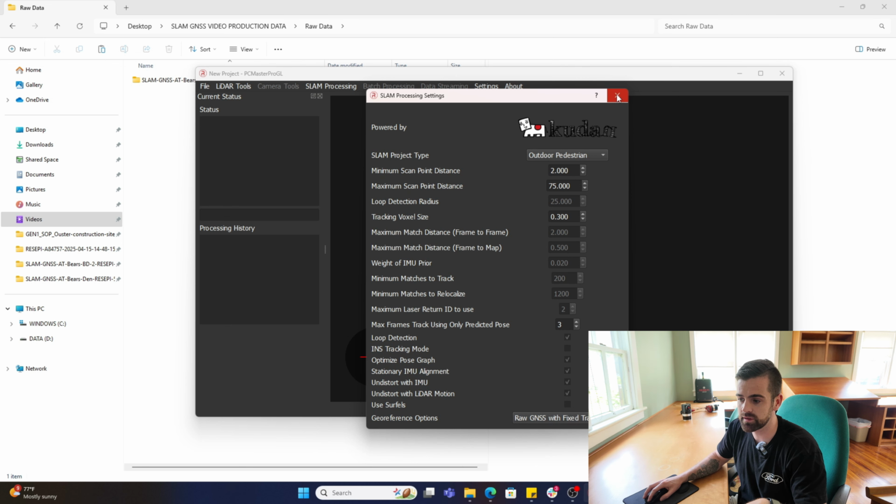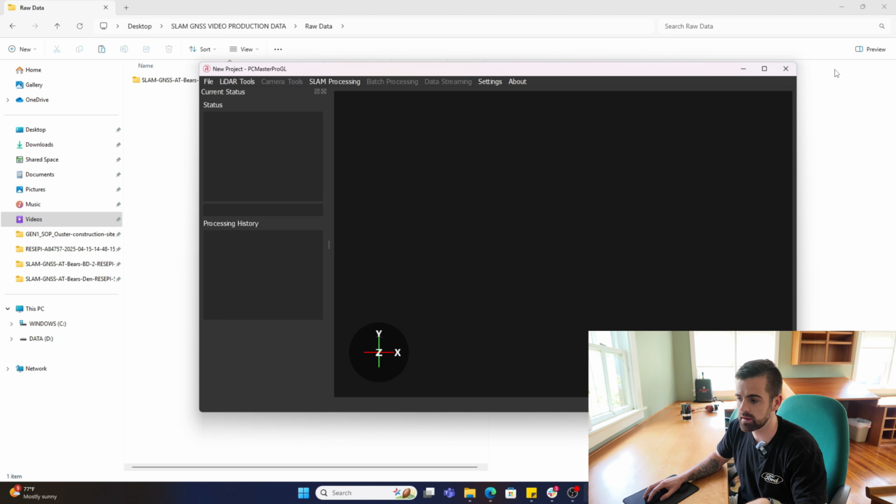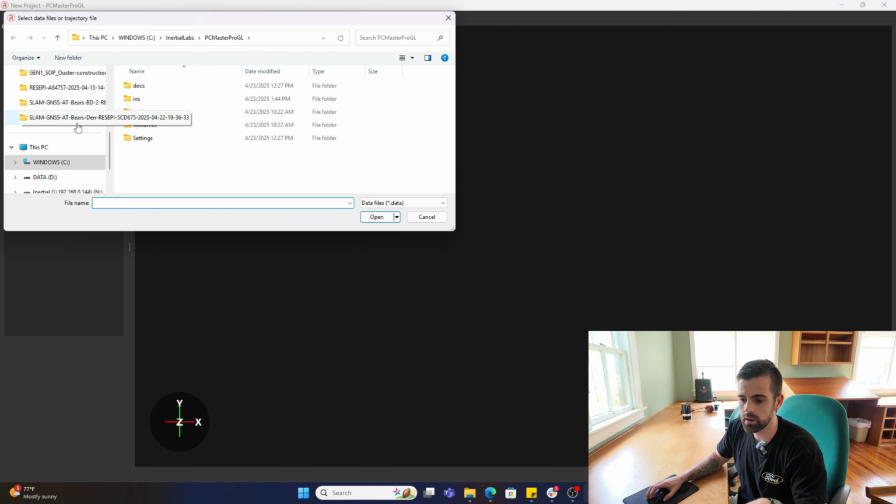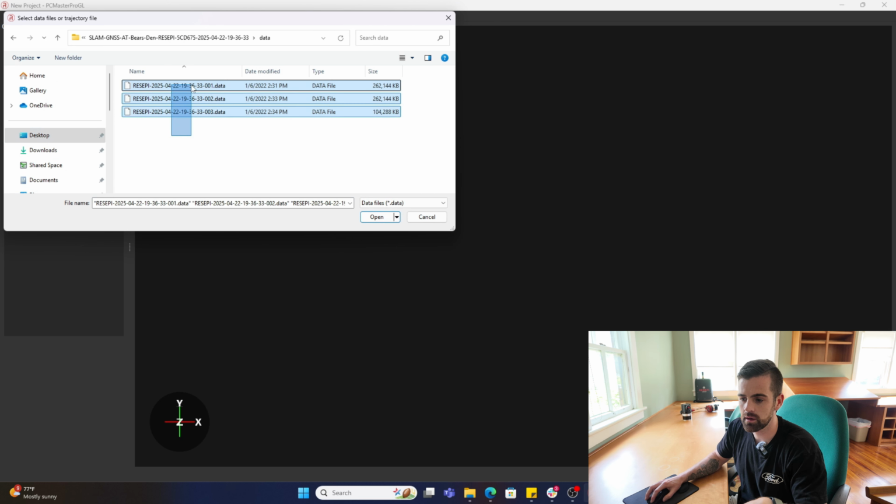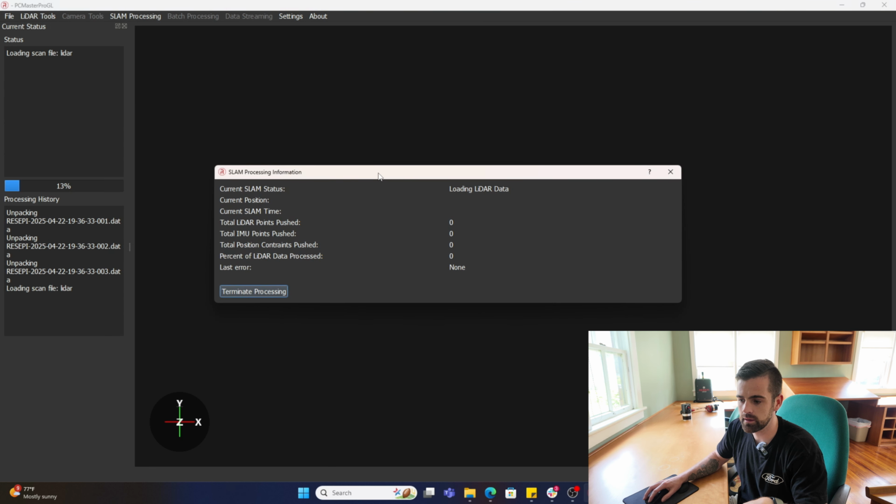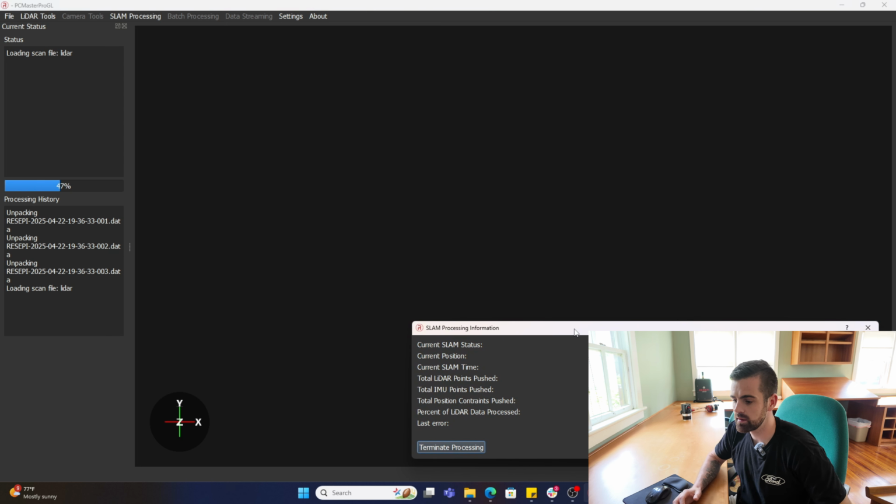And after I have selected that, we're going to go ahead and exit out and then click, after I maximize this, we're going to go File, New, and we're going to make our way to our project location here and grab my raw data files and go ahead and open. And now PCMaster is going to start processing, and we are going to stand by while it does its thing.